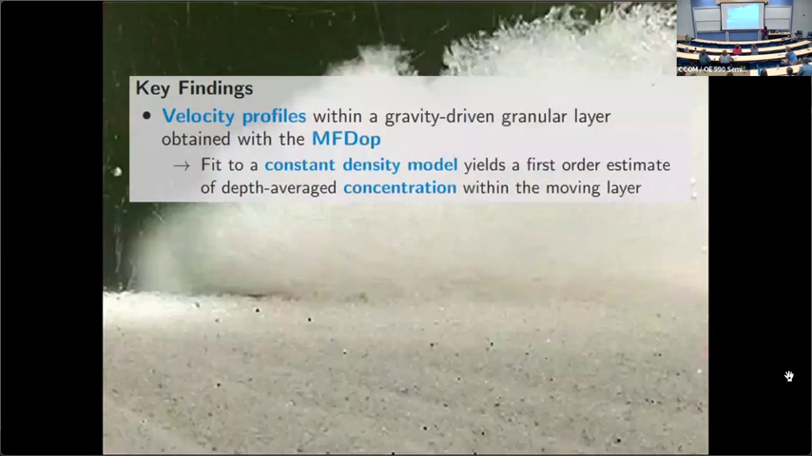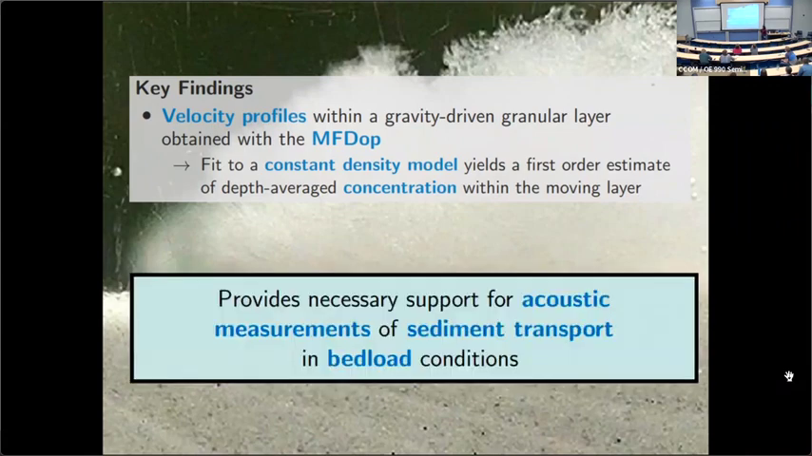And for the granular flow experiments, using the MF DOP, we were able to get a velocity profile within a gravity-driven granular layer, which hasn't really been done before for submerged gravity-driven granular flows away from the sidewall. And a fit to a simple constant density model yields a first order estimate of depth average concentration within the moving layer. And so these results provide the necessary support for making acoustic measurements of sediment transport in bed load conditions.